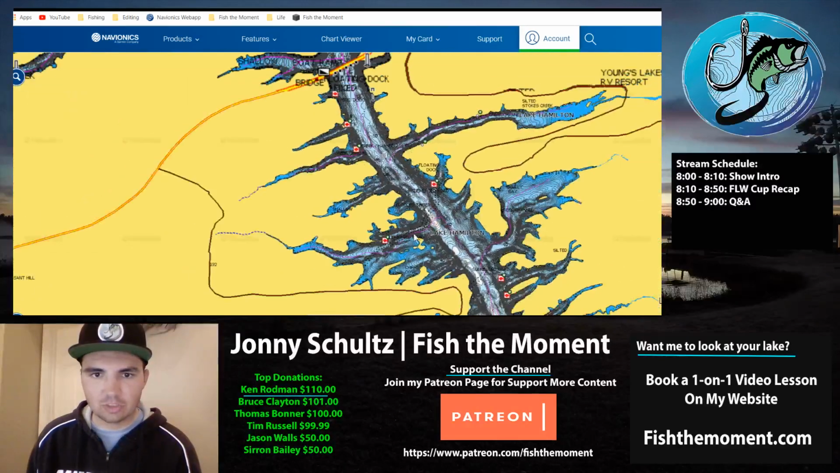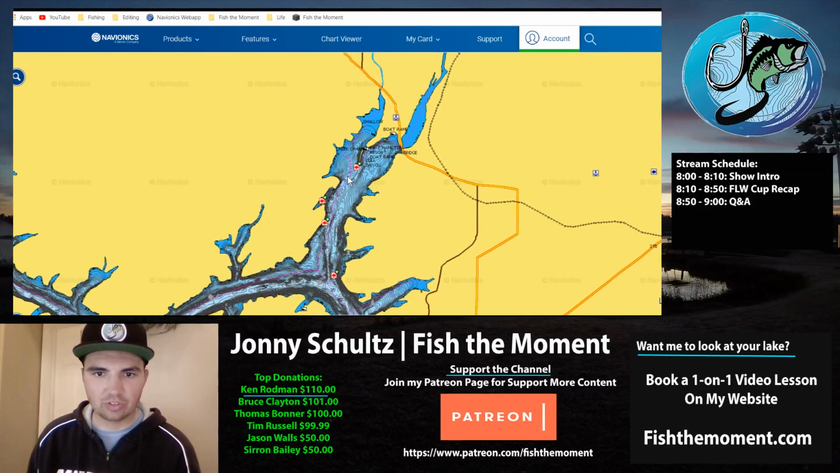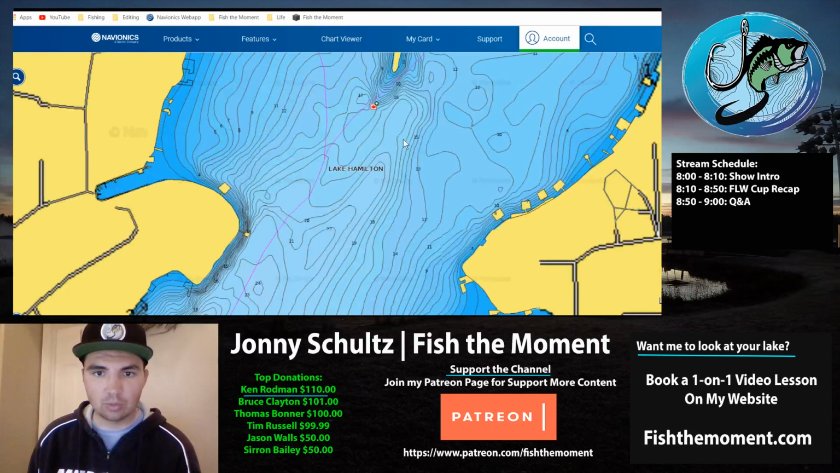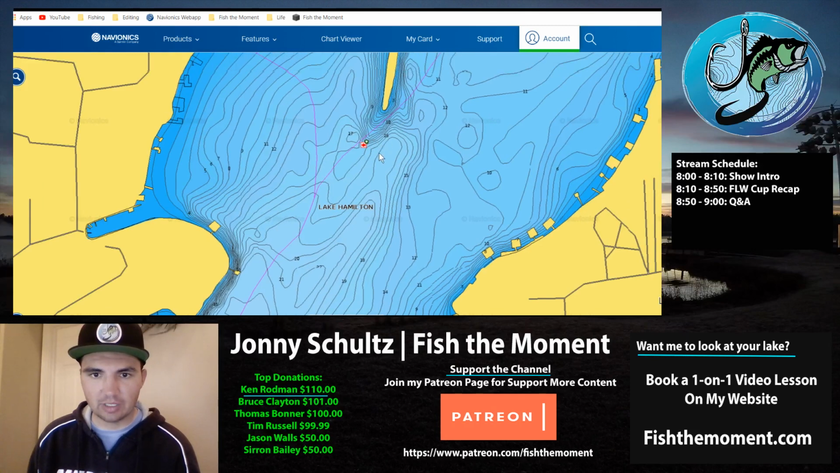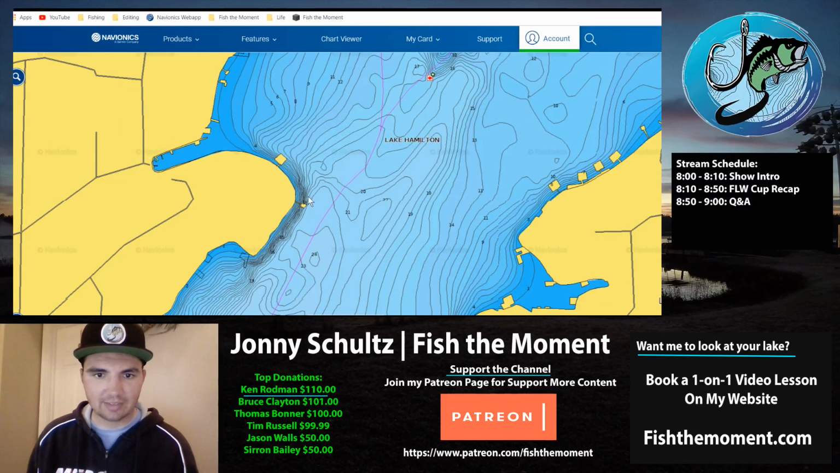Let's go back up. The other spot I was catching was up here in Bull Bayou. Bull Bayou is one of my favorite places to fish. Some of the guys were catching them up here. Right here in Bull Bayou, there's a brush pile off this point that had some fish in it at about 15 feet, and also off of this boat dock. That's where that beautiful brush pile was, right off that boat dock.